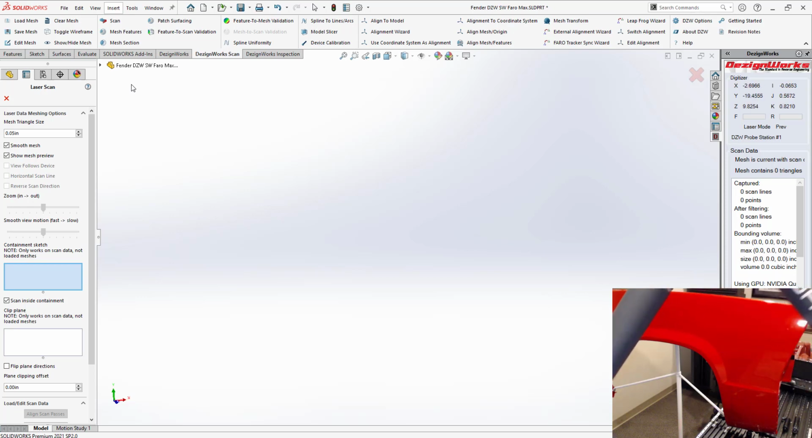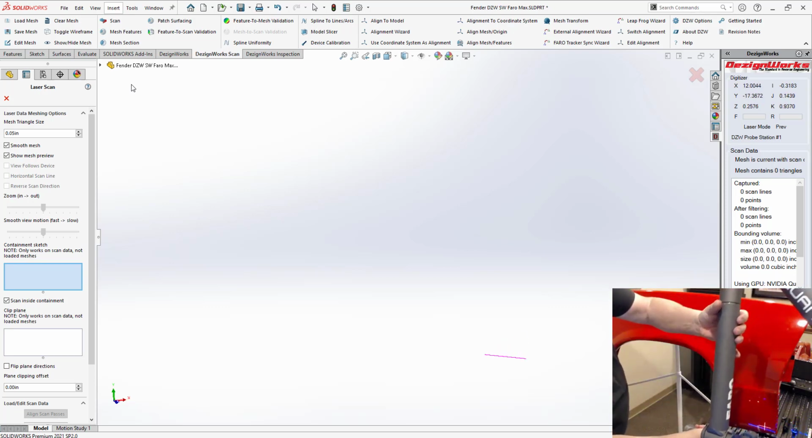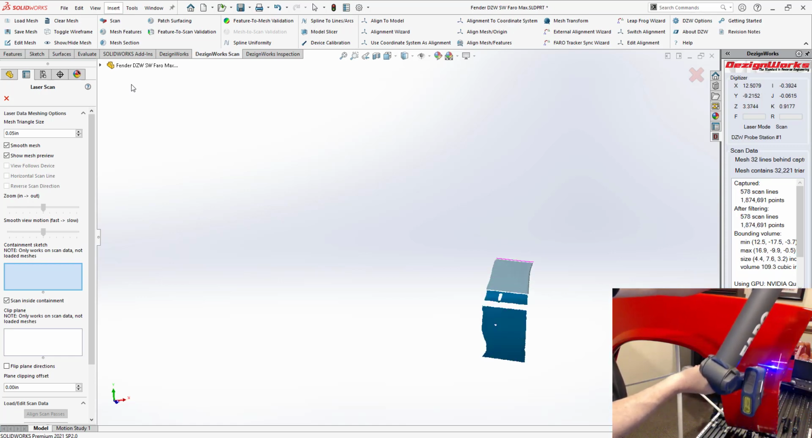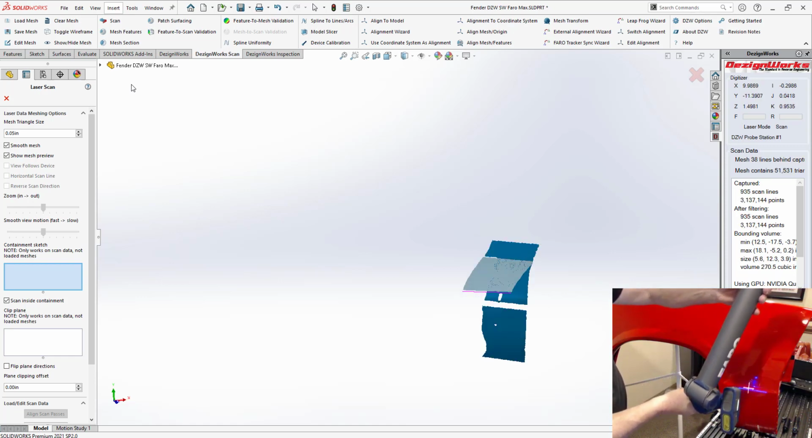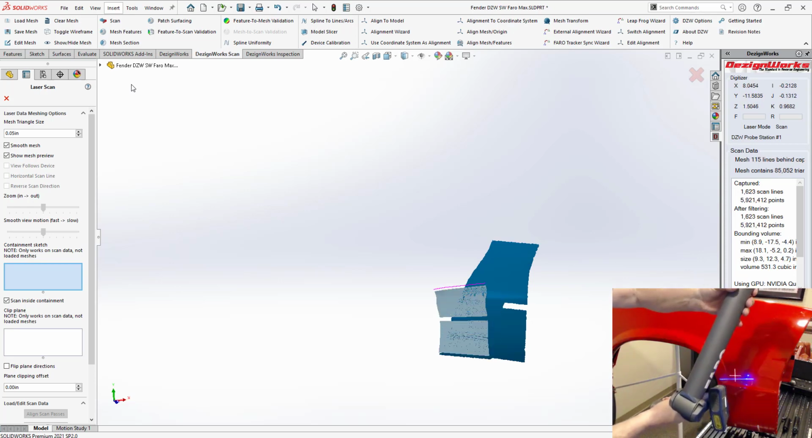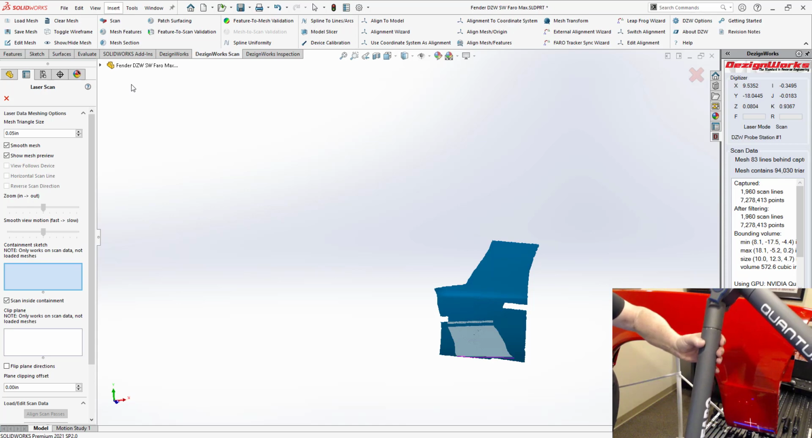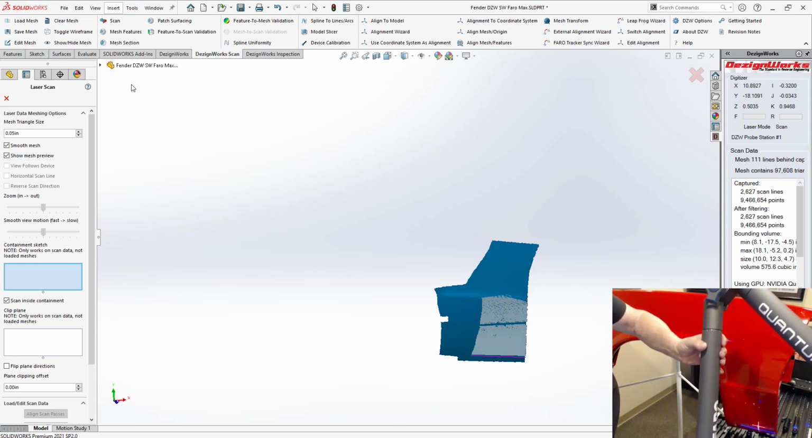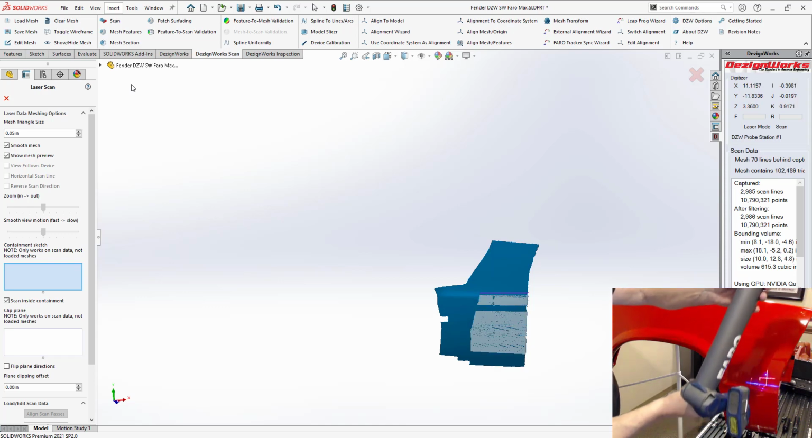So let's get started. You're going to simply tap the green button, and you're going to see on the screen scanning the Fender live. No need for targets, all those other things that other people have. You don't have to worry about not overlapping. So you can see how fast this is. And again, it's a full-size Fender.